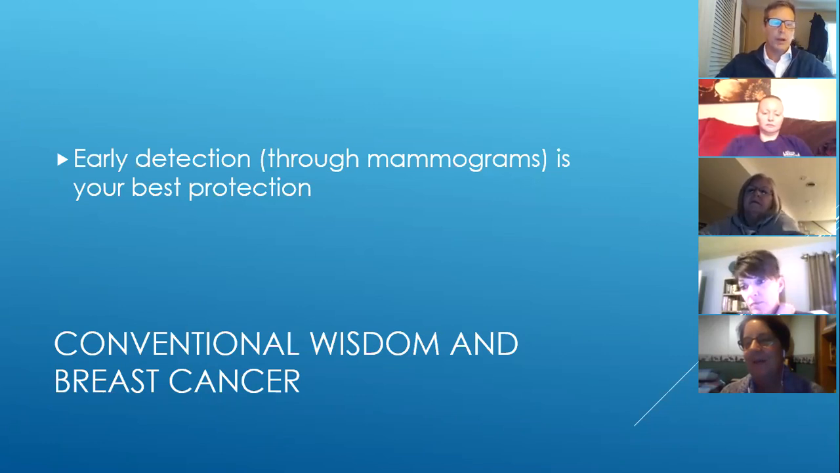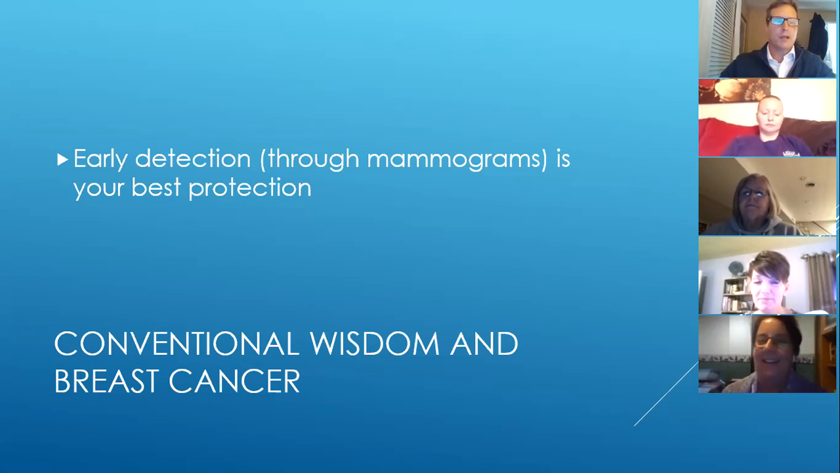What I'm going to show you tonight is two sides to breast cancer detection. I'm going to begin with mammography because it's right in the middle of Breast Cancer Awareness Month. Most people know what that is. That's when all the NFL football players are wearing pink. But the message that goes out for Breast Cancer Awareness Month is that early detection through mammograms is your best protection. So I'm going to discuss that conventional wisdom here.